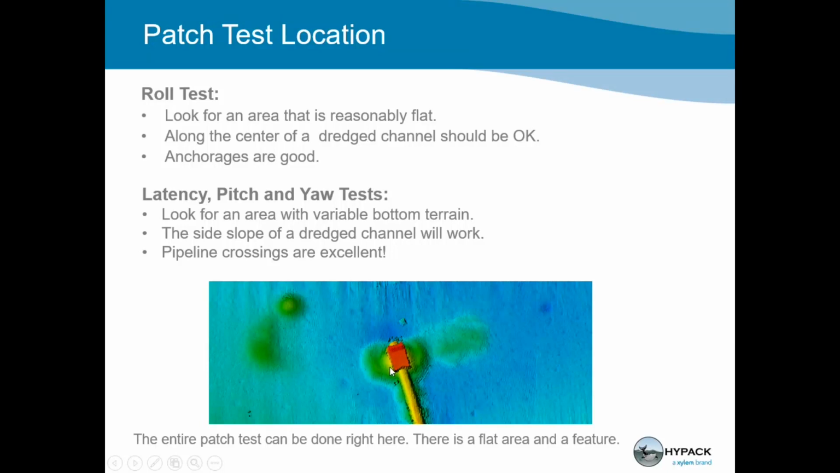And we look at this section down here, and unfortunately this survey isn't included in the training notes. We've got a couple of patch tests that are, but this one didn't make it in this year, but I hope to get it in next year. So we've got everything down here. We've got the variable terrain from the pipeline. We've got the flat area around it, and this is like a perfect spot. Feel free to jump in if you have any questions.